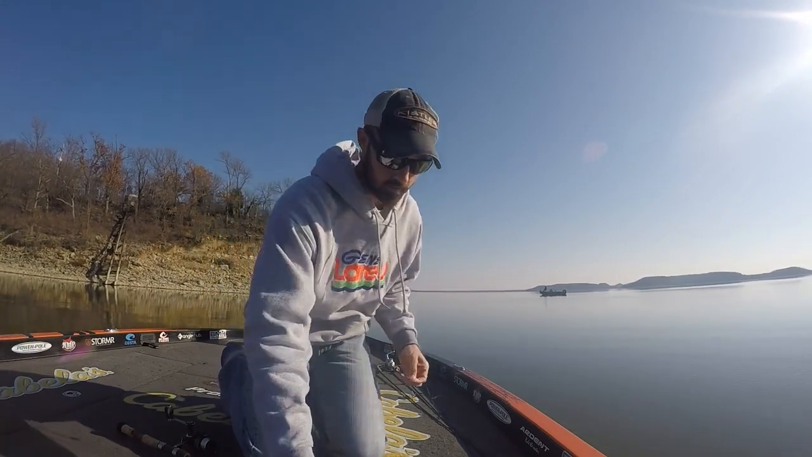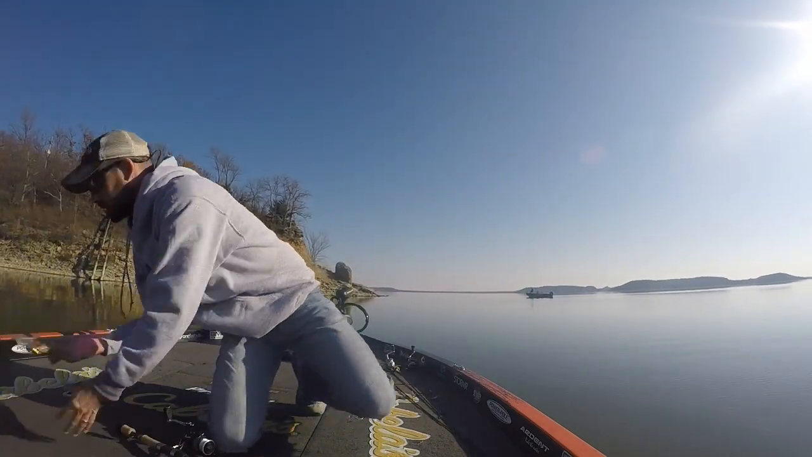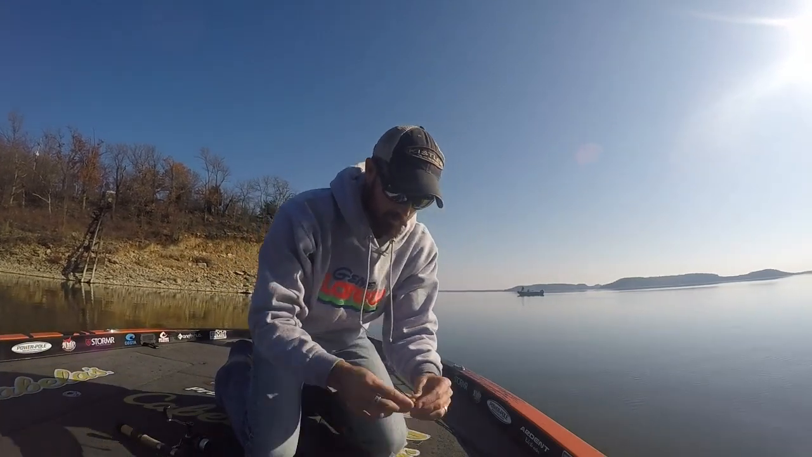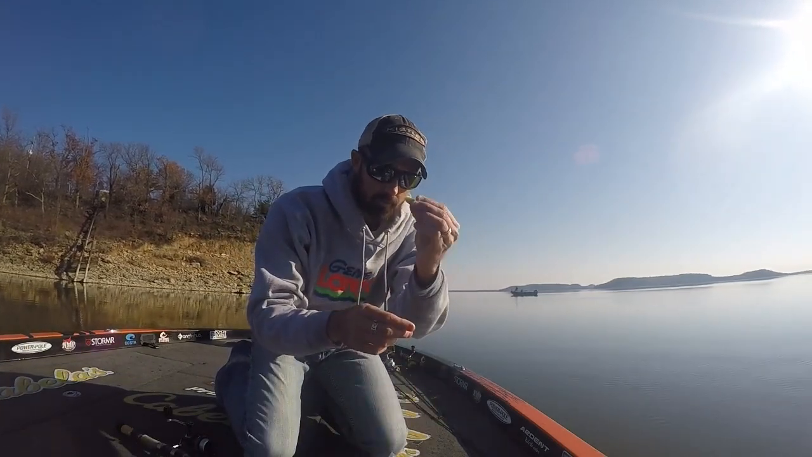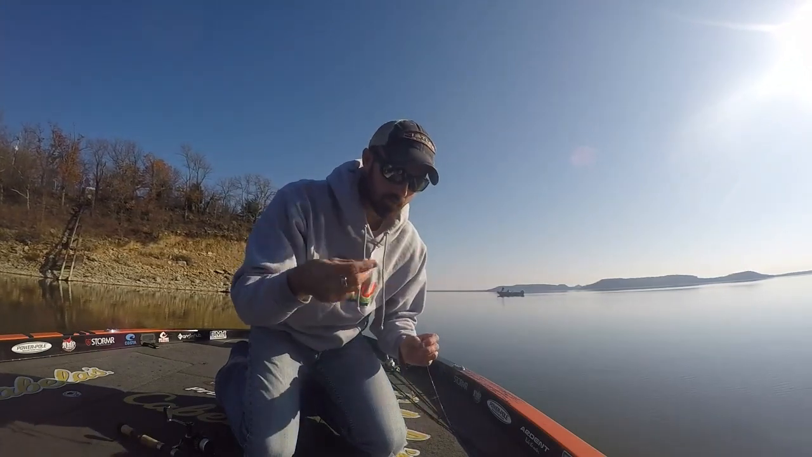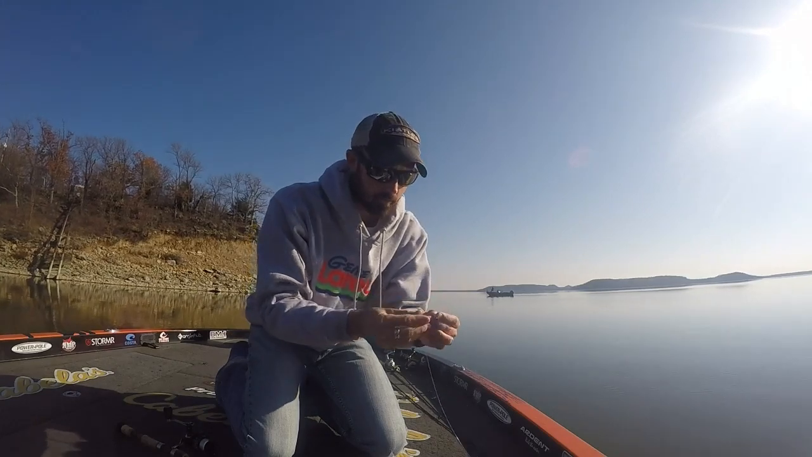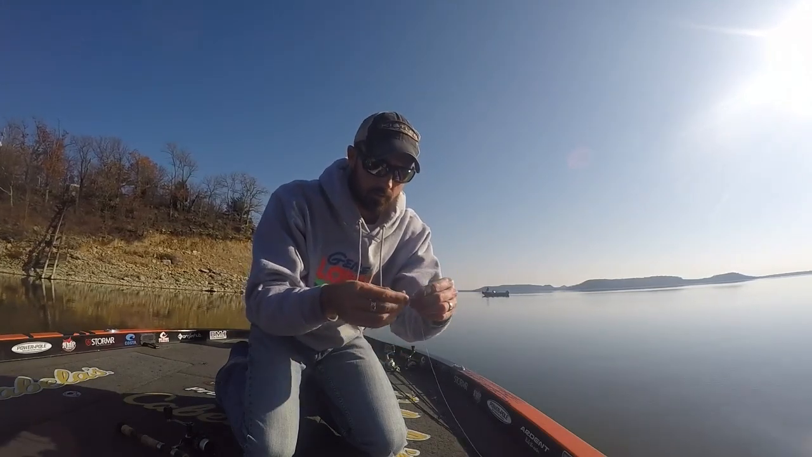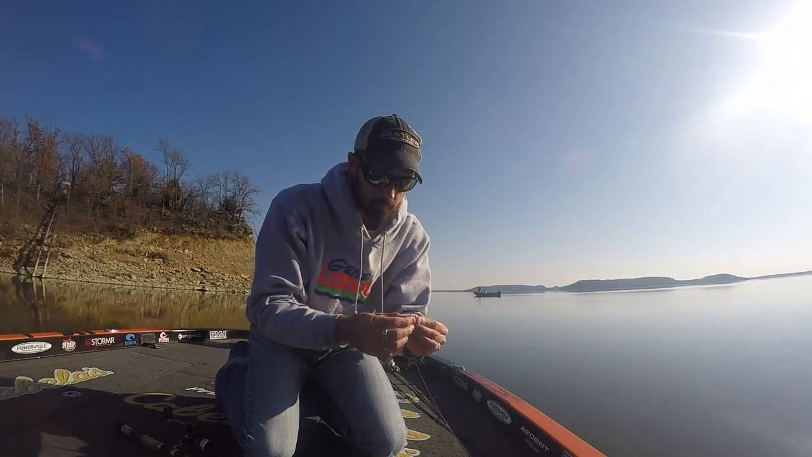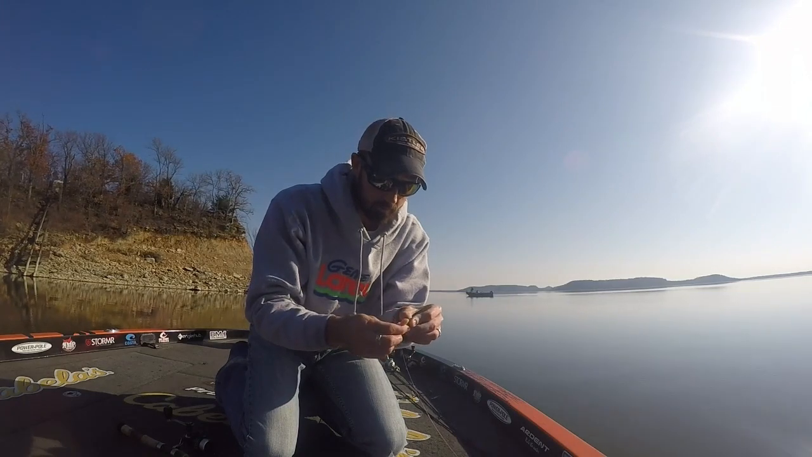So, I'm gonna put the Slab Slayer down, and I'm gonna grab one of these Crappie Shooters Bobby Garland makes. It's pretty cool. You can hook it two different ways. If you want it to fall kind of circular like a dying shad, you can hook it flat side up or flat side down, or if you want it to look just like a minnow, which is what I'm going to do here.